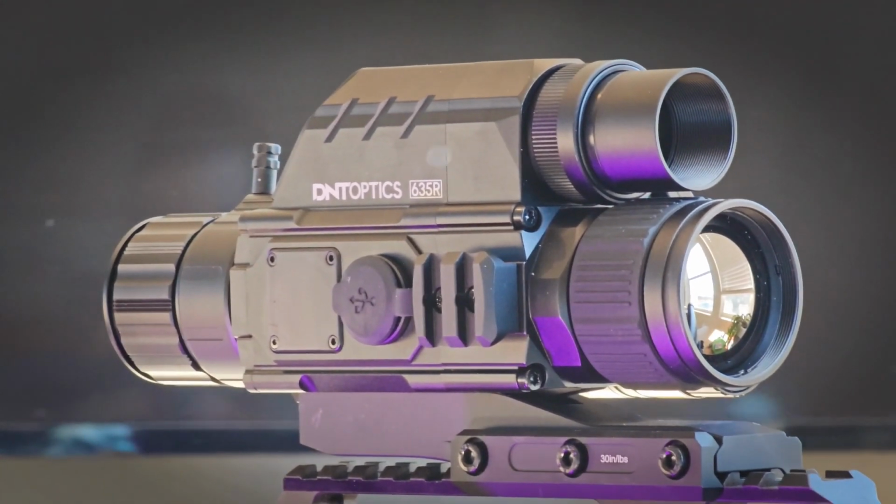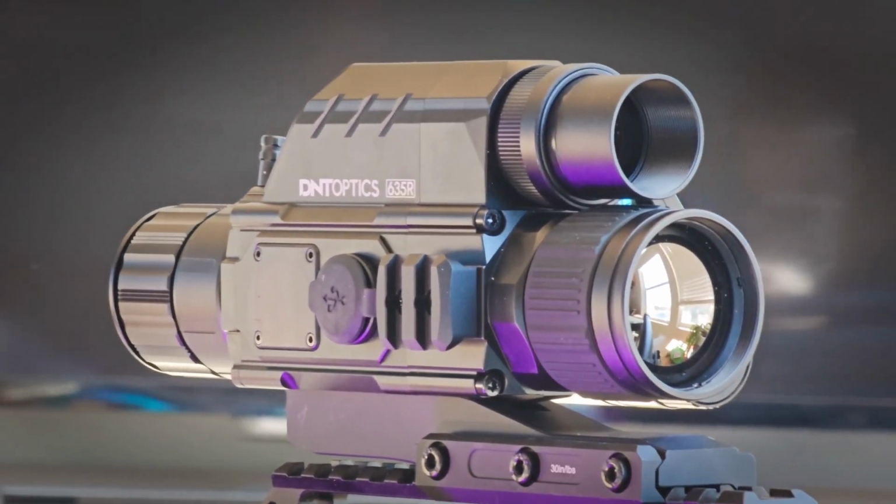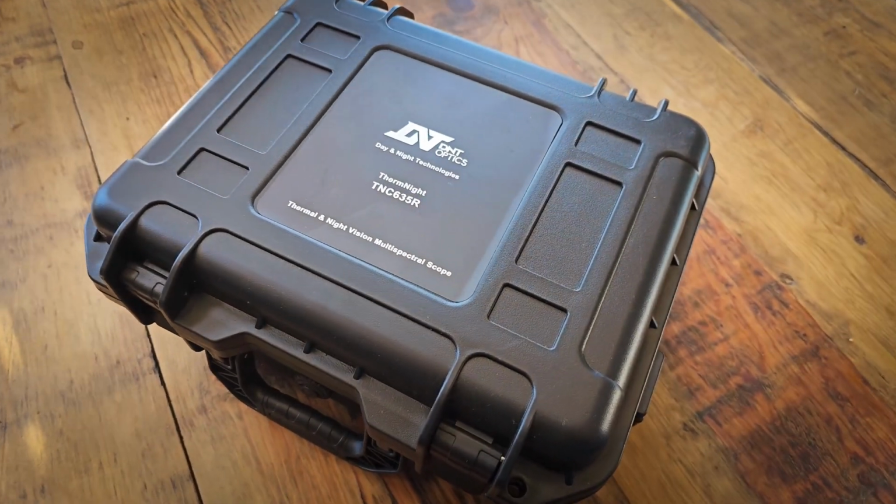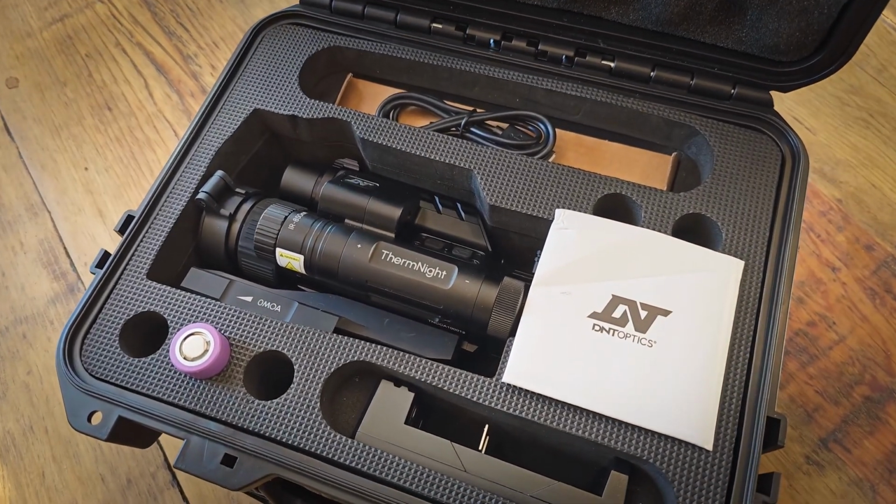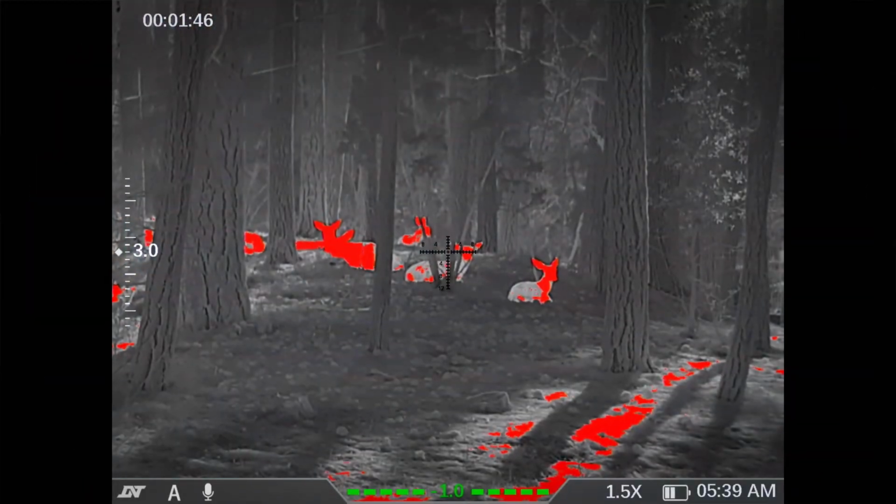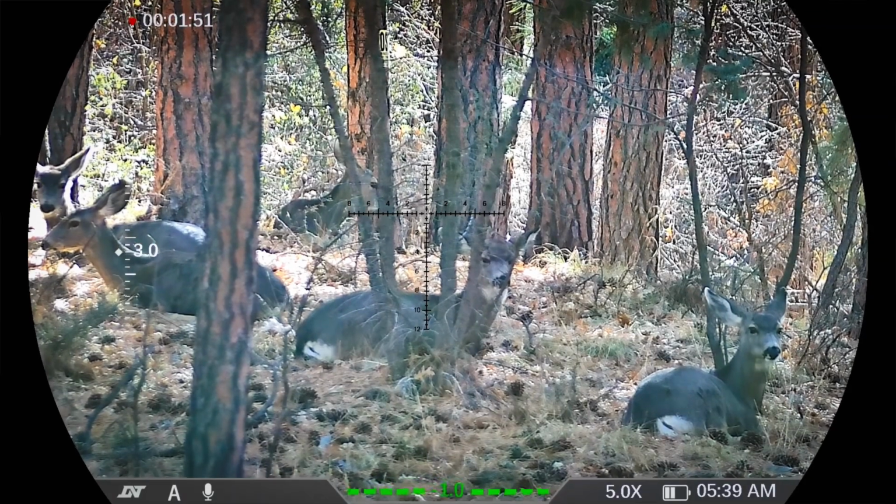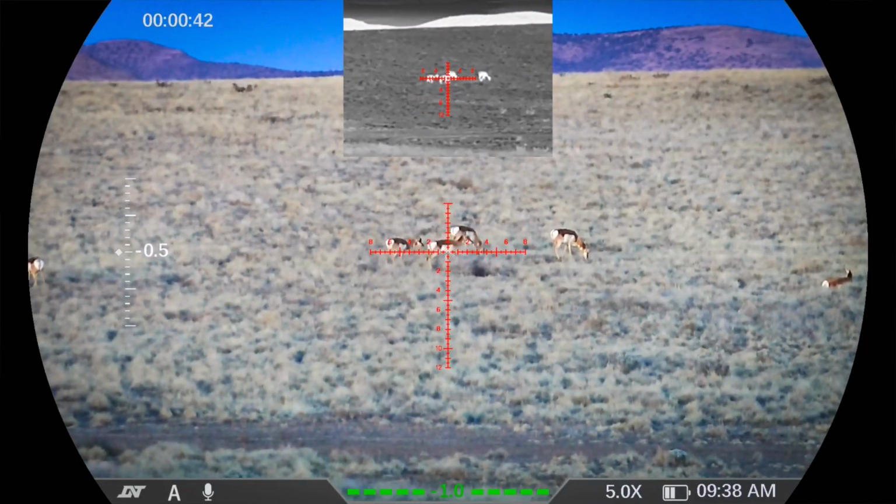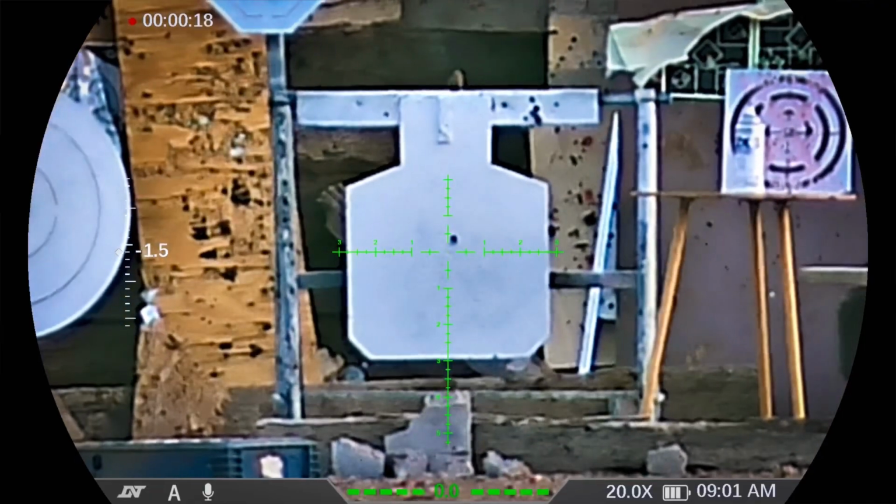So how is DNT Optics able to offer such an impressive scope? I don't really know, but today we're going to take a look at it and show you guys what this thing can do. Now, this is a thermal optic and it's a day/night vision optic. So with the one scope, you really have all your bases covered, which right away gives it a huge advantage over many of the other thermal optics out there, which are strictly a thermal optic. So this guy, you can go in any condition and be able to use it. You could even have it on your rifle just for target shooting, and it's all a very compact size.